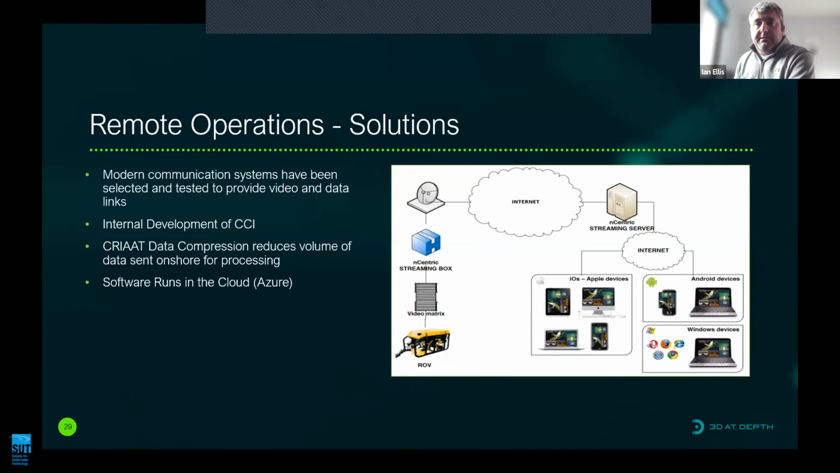We introduced a compressed data format called CREAT, so that's compressed range, intensity, angle, and time, which reduces the volume of data that we have to send, and we make use of cloud computing with Azure to create our links to the offshore installation.